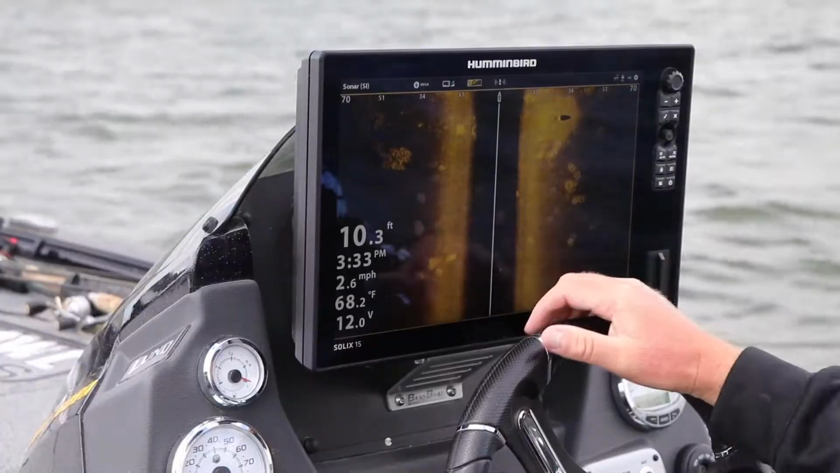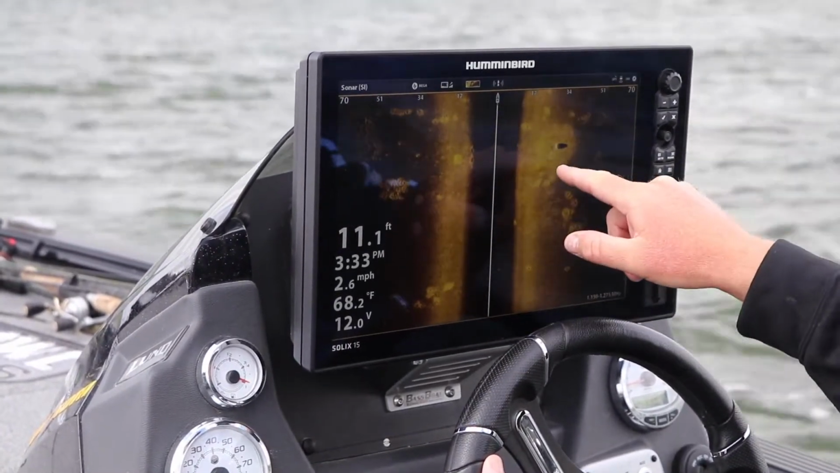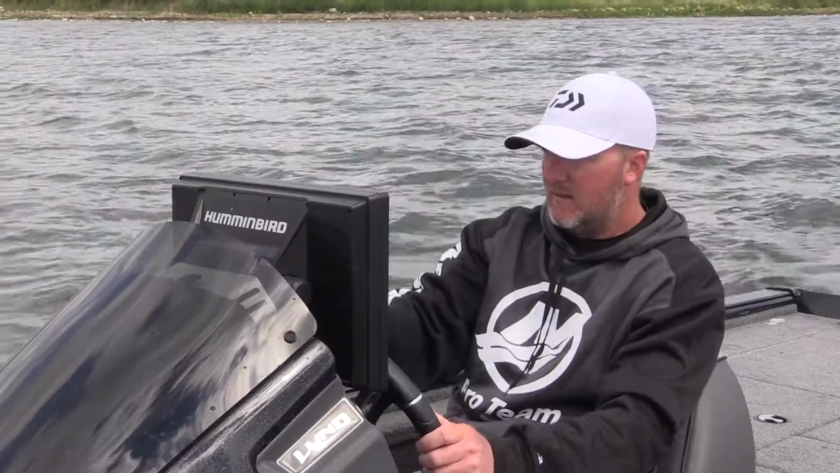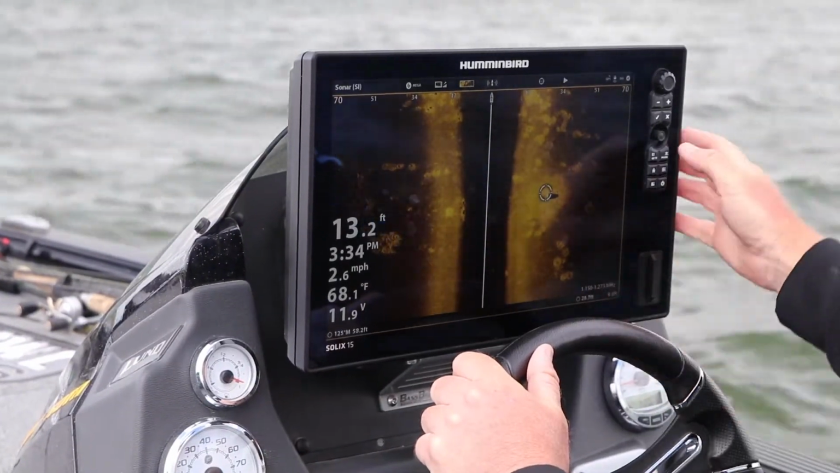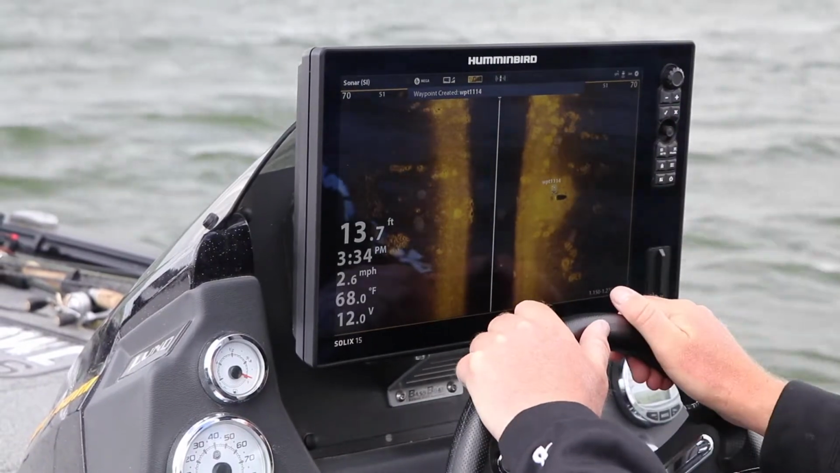We're just going across a flat here, and you can see these gravel patches with sand and big rocks just pop off the screen. One quick way to mark these is just touch the screen, double click the mark button, and we have a waypoint on there.